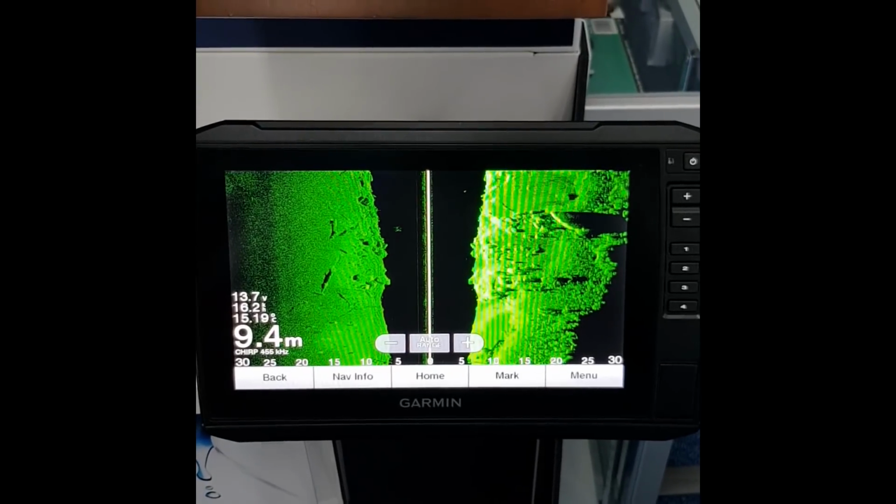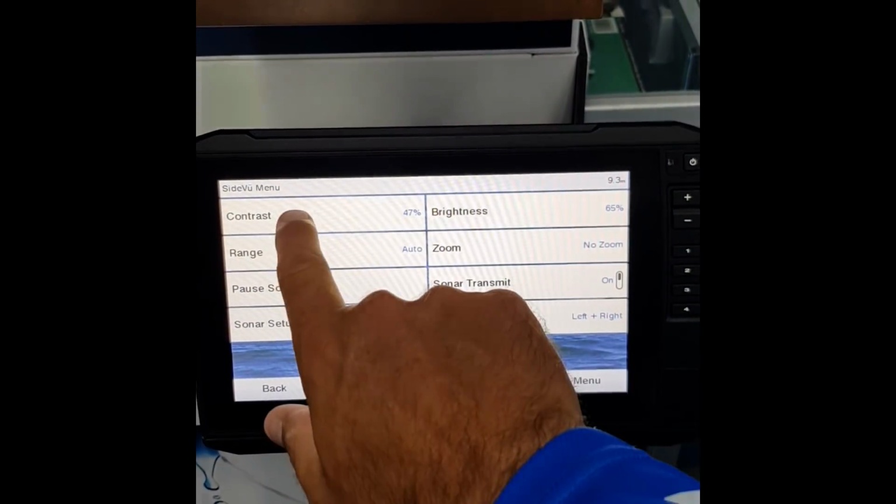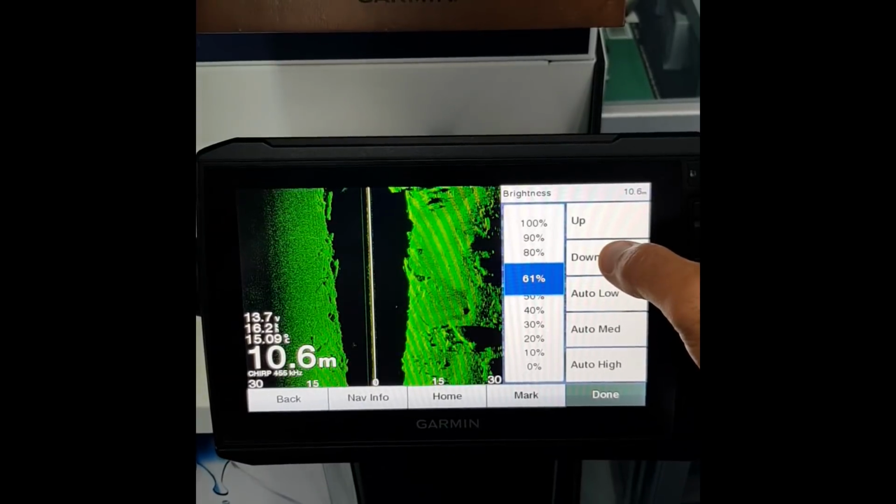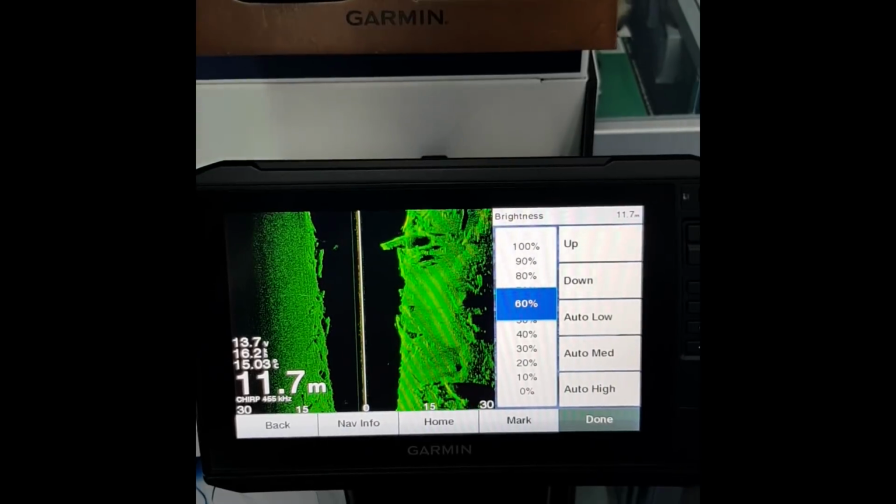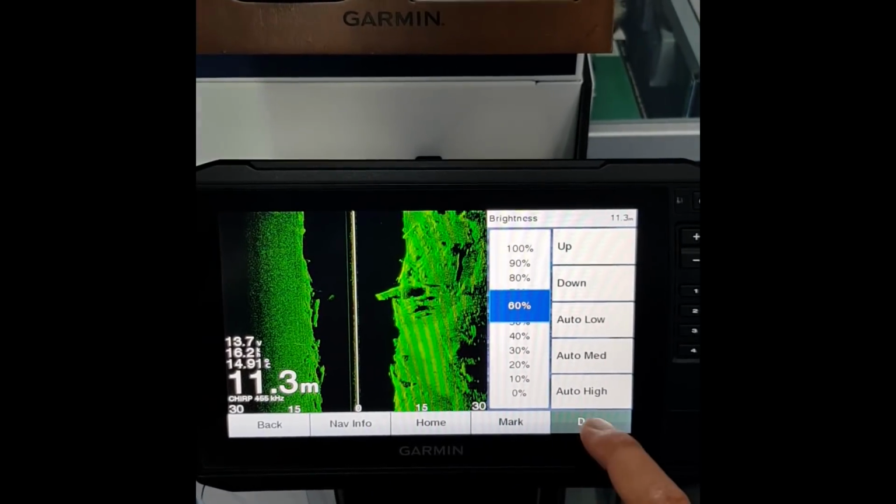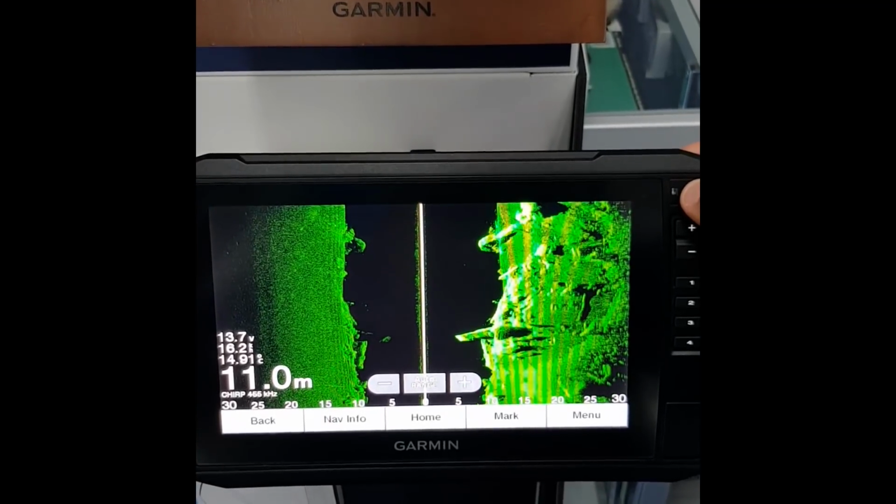Now the other thing you can do, particularly on Garmin sounders, is you can adjust the brightness setting. So you go to Menu. Now you have contrast and you have brightness. Now what you can do is you can use that brightness setting to your advantage. So you can dull that screen down. So in high light, the duller the screen, the easier it is going to be read, because you're going to have a high glare on that screen during the middle of the day.